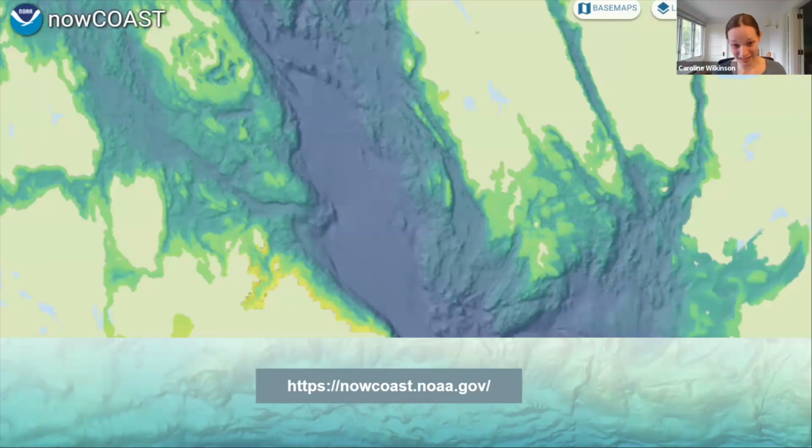One, it looks super neat. This is a representation of an area in Southeast Alaska, but also it has a lot of uses for modeling. If you need to be able to see what will happen in a single basin and a single body of water, all of this can be explored on nowcoast.noaa.gov, and that single model of Prince William Sound should be releasing within the year.